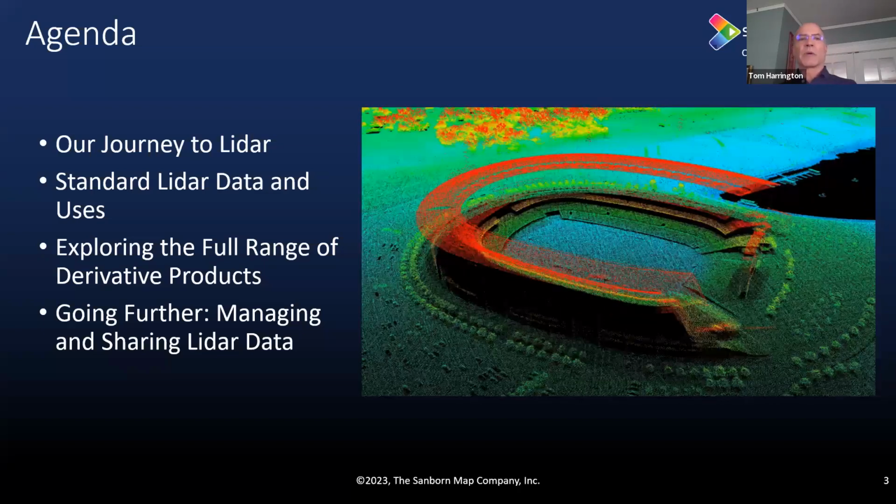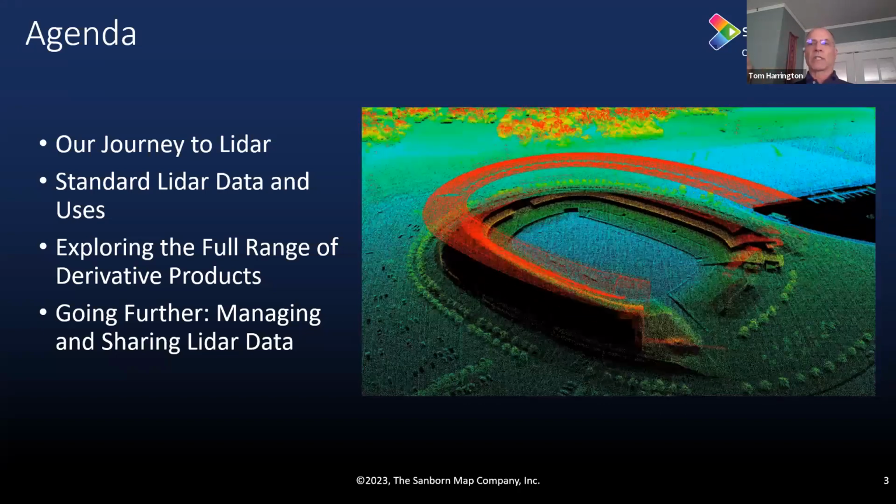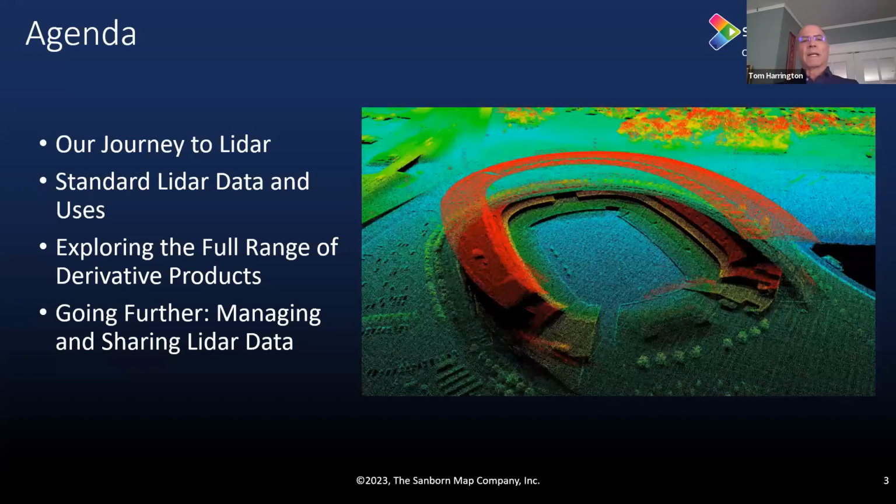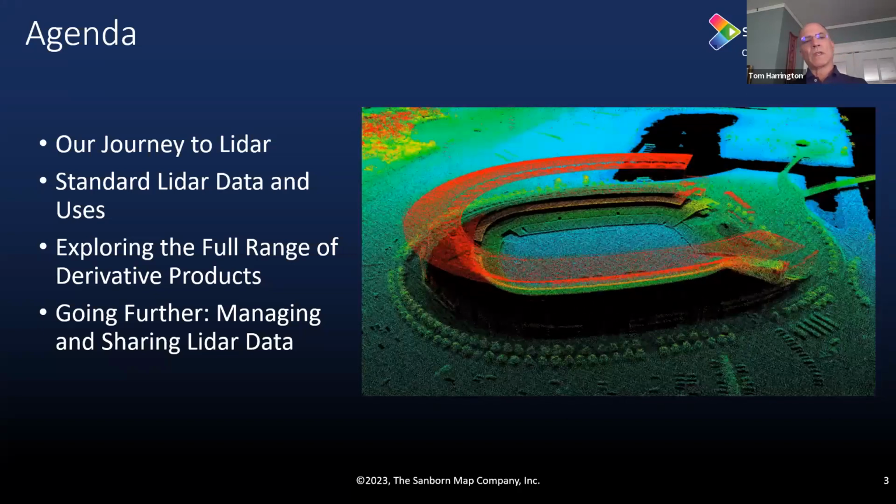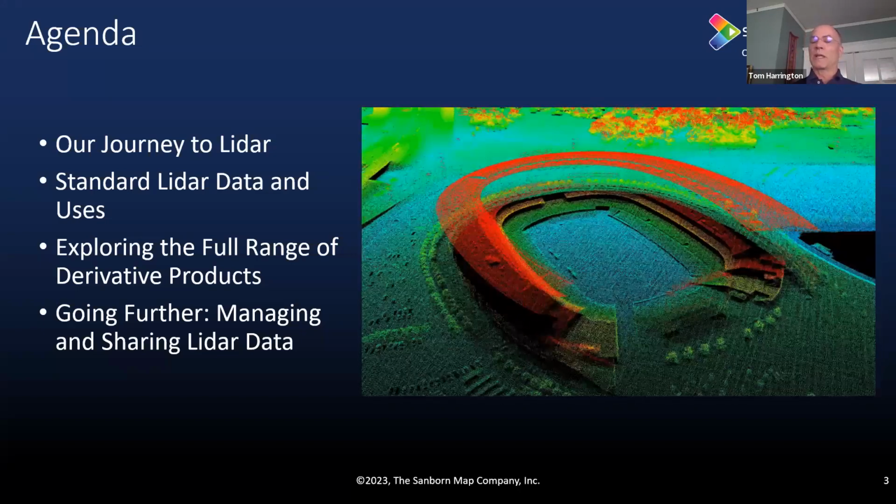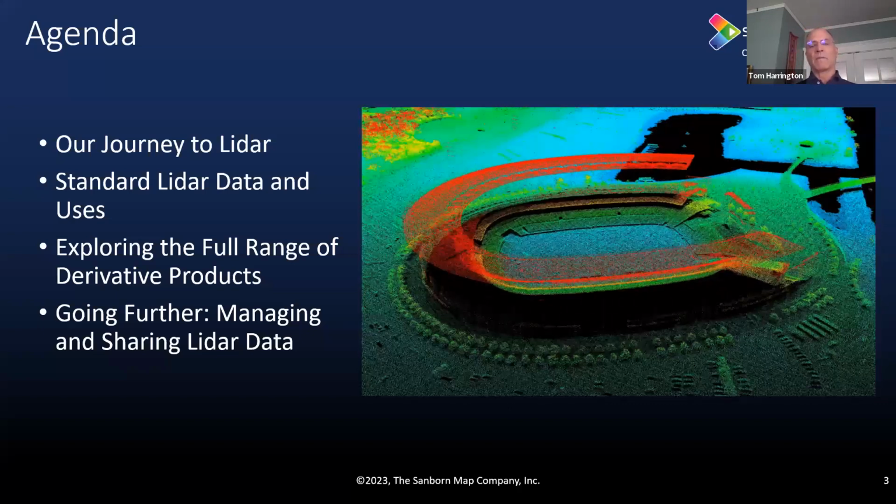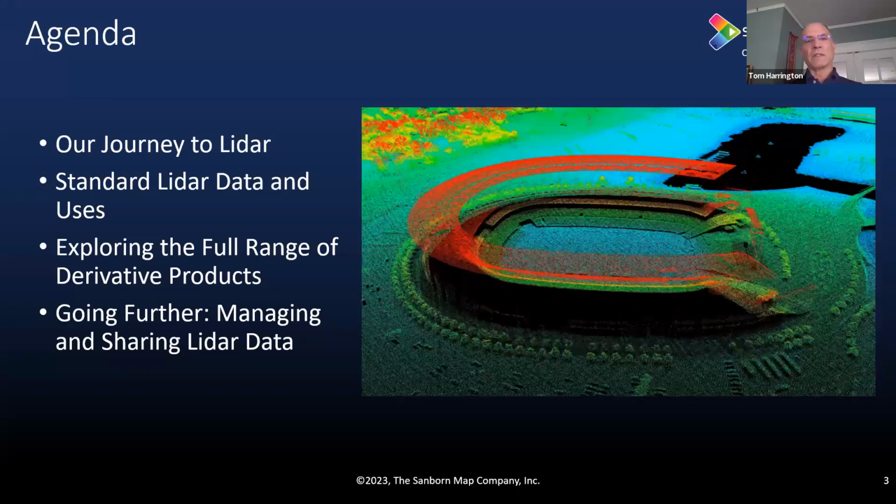So today, this is what we're going to be talking about. Very briefly, I'll kick it off, just our journey to LiDAR. We're going to set the table by talking about the standard LiDAR offerings and uses. And then we're going to go deep and wide, talking about the full range of derivative products. Some you may know, some you may not know, and some of the use cases along with them to really enrich the view of how LiDAR can be useful.